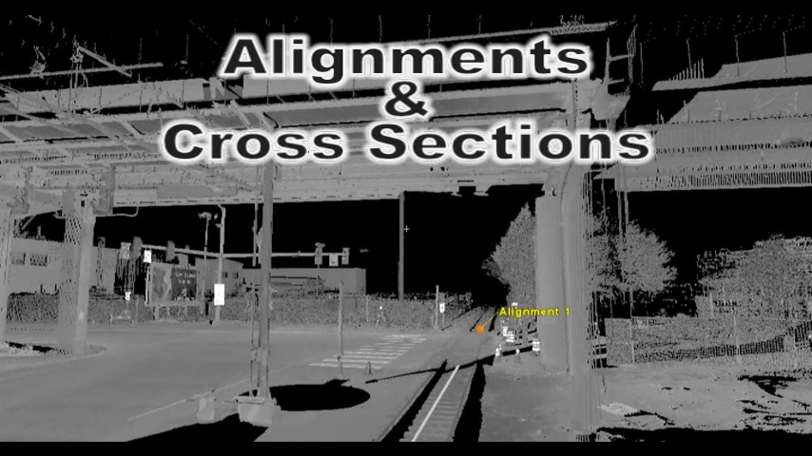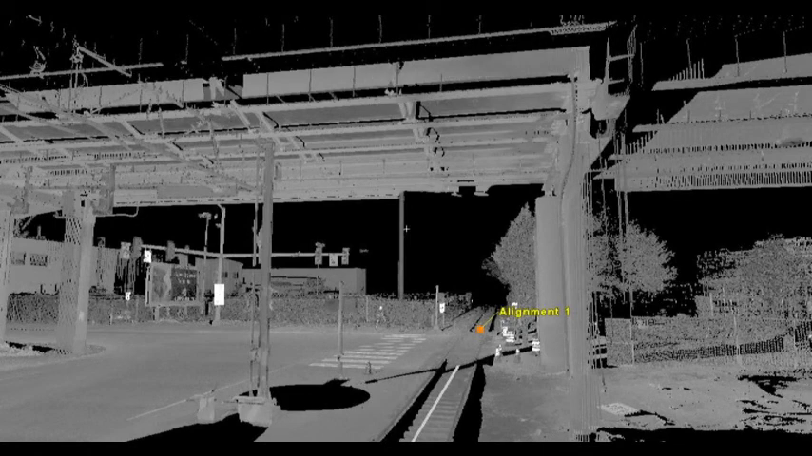Alignments and cross-sections. Horizontal and vertical alignments can be either created within the point cloud or imported from an external source. The alignments can then be used to generate cross-sections and surface profiles, or relate scan data to the station and offset information in the site plans. These alignments and sections can be imported and exported directly to and from CAD as 3D lines and polylines to help create and harvest information relating to surface profiles and to reduce the amount of data to be transferred.